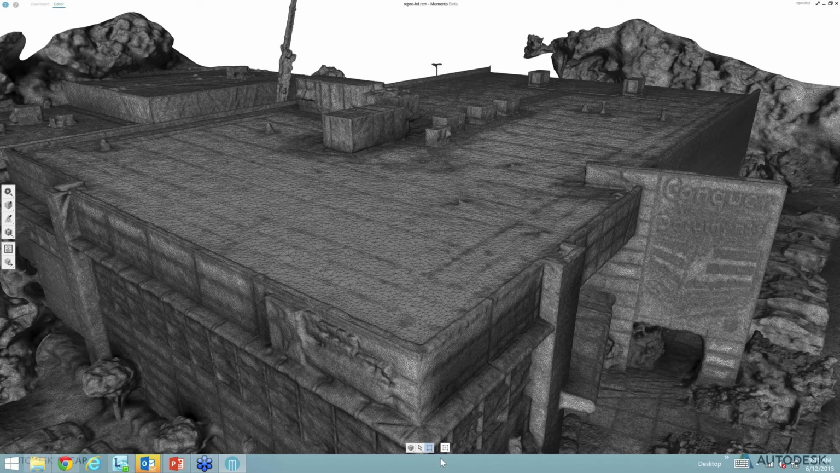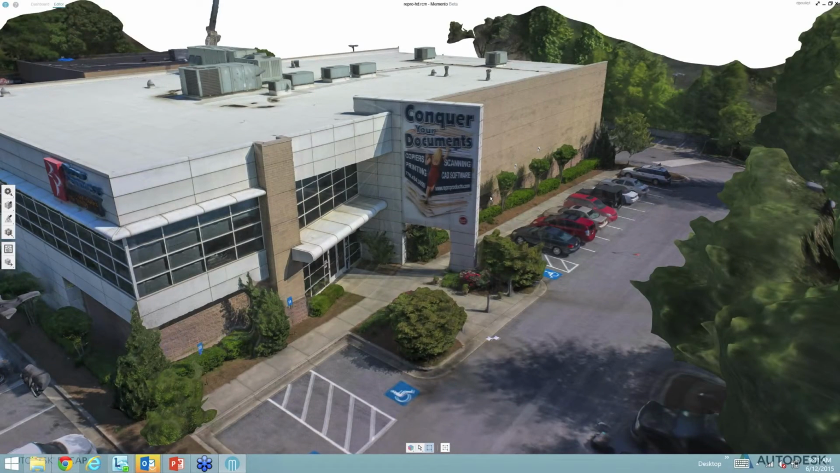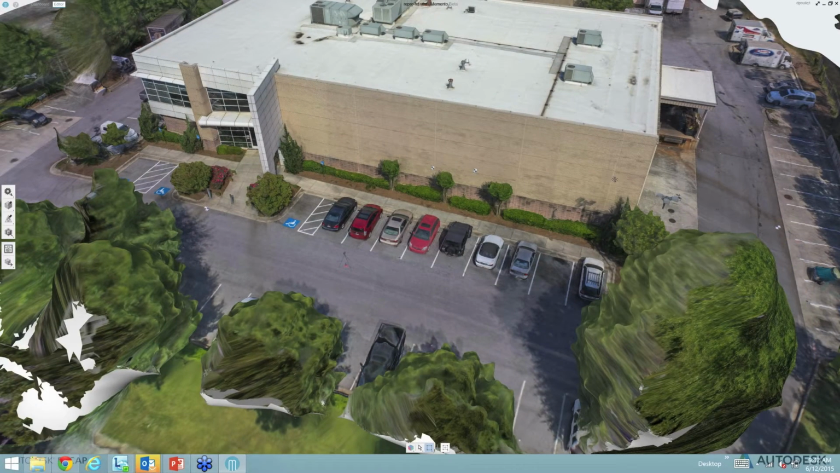Now let's go back to the photo texture mode and move around this building so that you can see all sides of it. On this wall here, you see the survey targets that were used for laser scanning and photogrammetry.